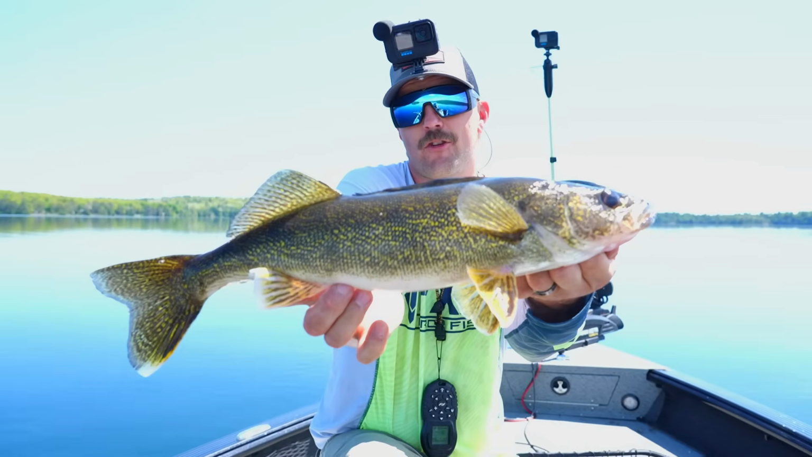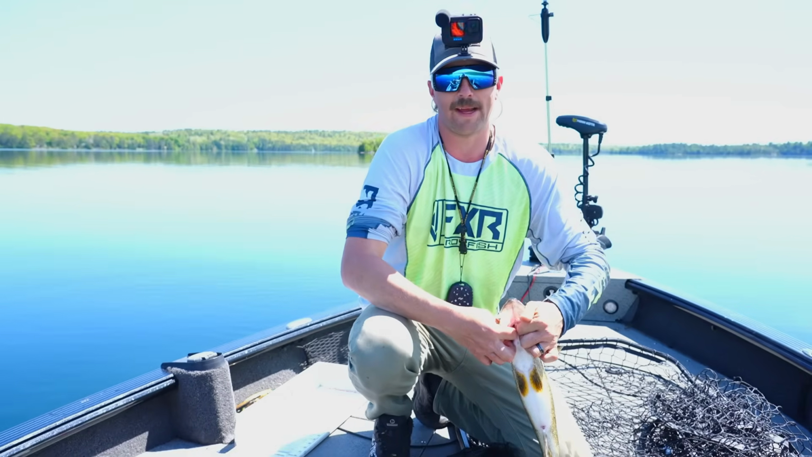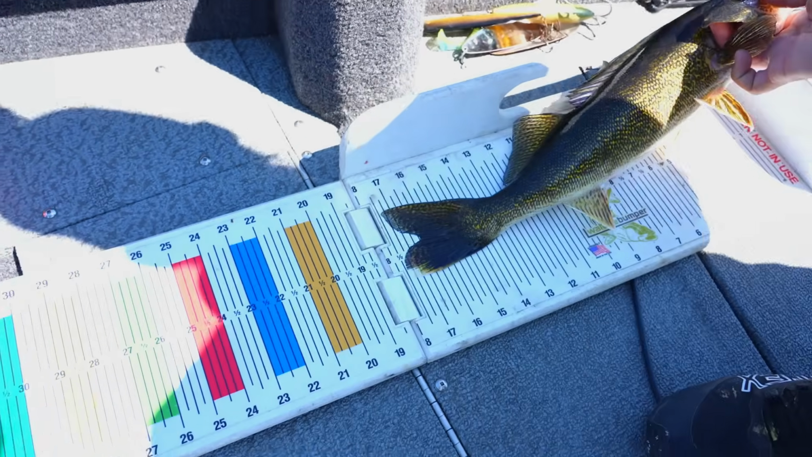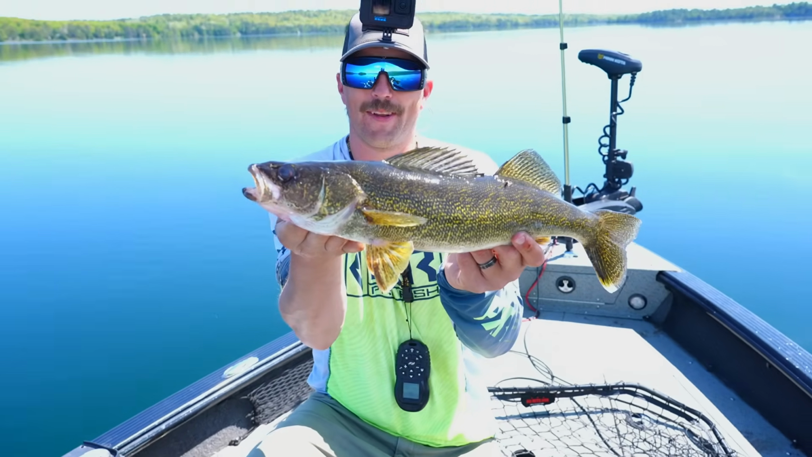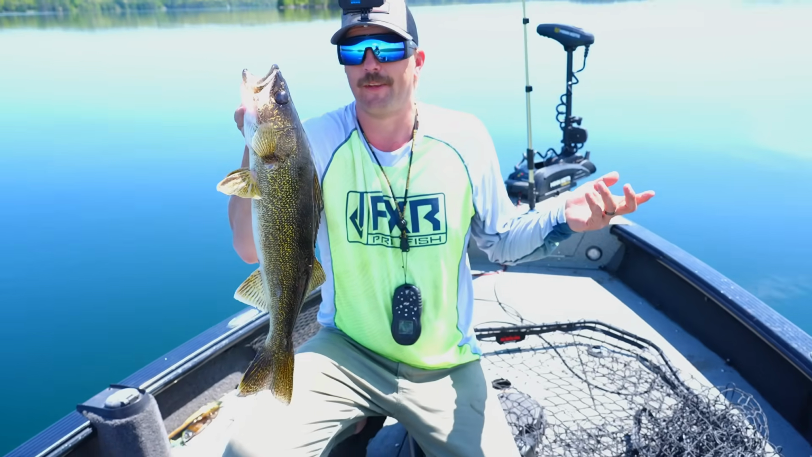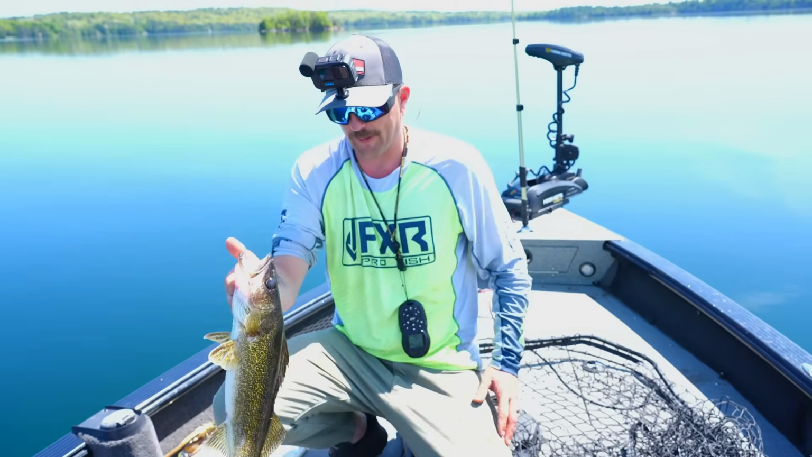That's a nice one. Not a giant, but they do have to be 19 3/4 inch here to keep. So we're gonna check out. Just hits. It's right there. Perfect one. Just over the slot. Going in the box. We're allowed 2 each in this lake. It's pretty special limits here, but the fishery is so good. This is the first fish and it's bigger than anything we saw when we were fishing walleyes the other day. So in the box she goes.